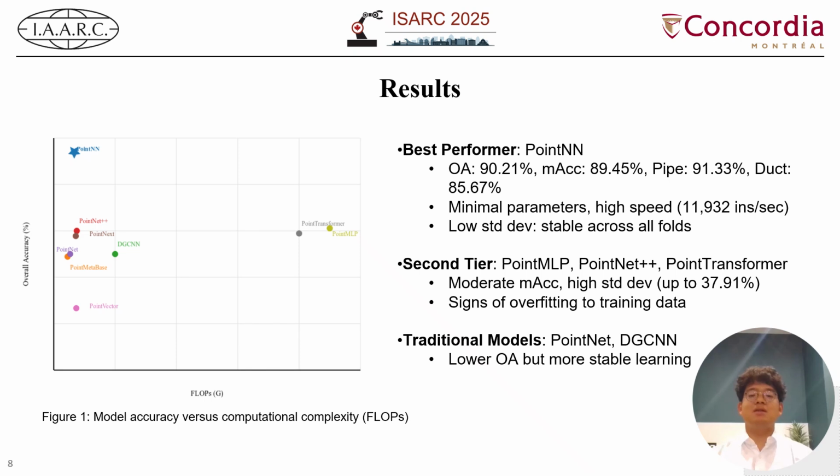In contrast, some models like the point transformer and the PointMLP are located further to the right. They achieve good accuracy but require significantly more computation. They also show high variability, indicating potential overfitting or sensitivity to the specific scene.